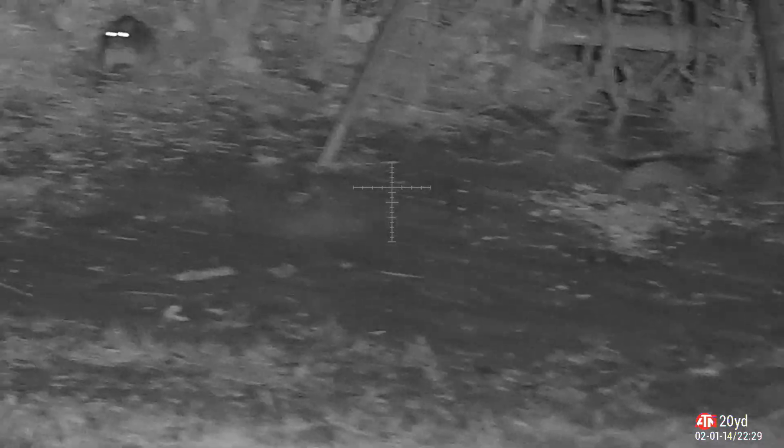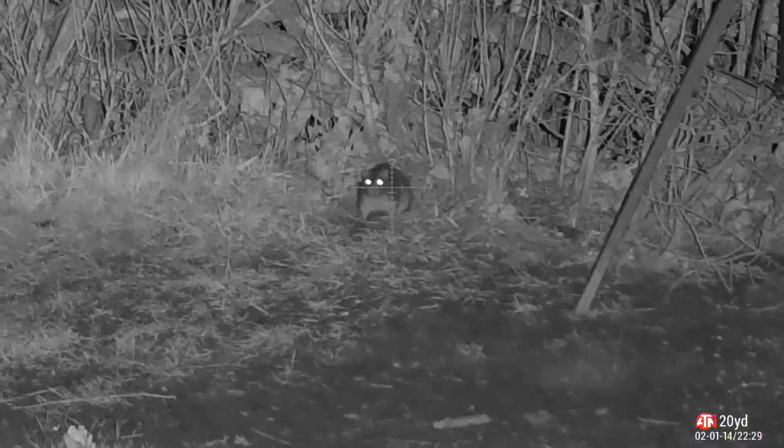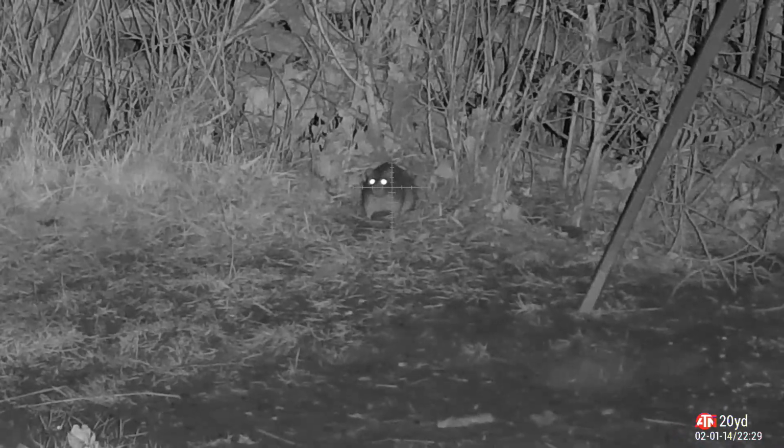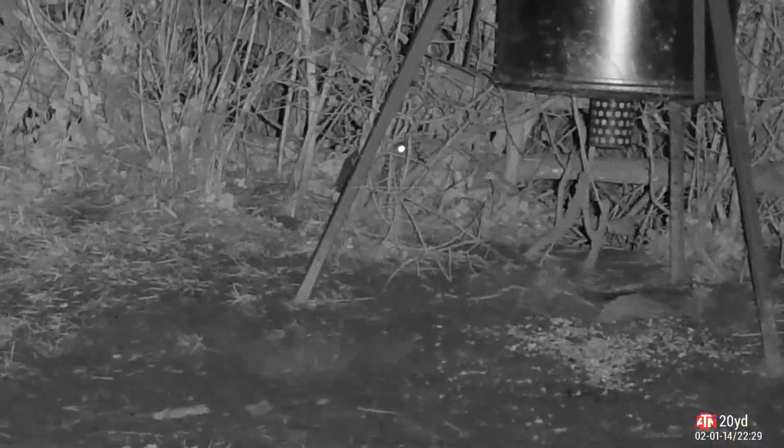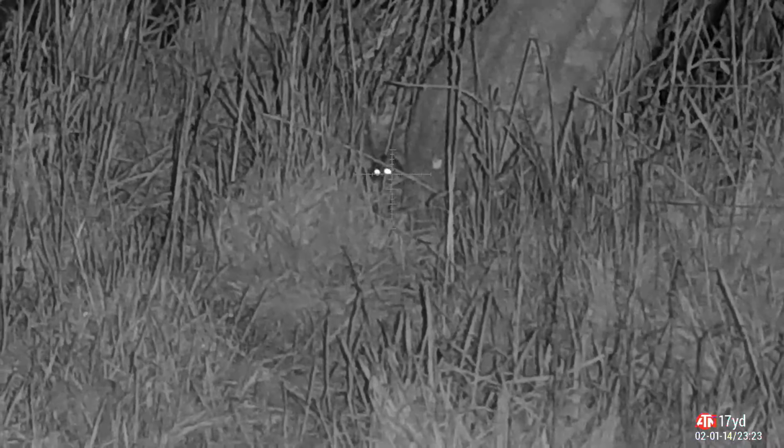They can probably smell me, but I'm not going to go anywhere and get my shot down. Very busy in this hedgerow. And back out to one of the feeders here. Wallop. He took a pellet, didn't react too well to it, so I'll give him a second one, and he was quickly recovered underneath all of that.